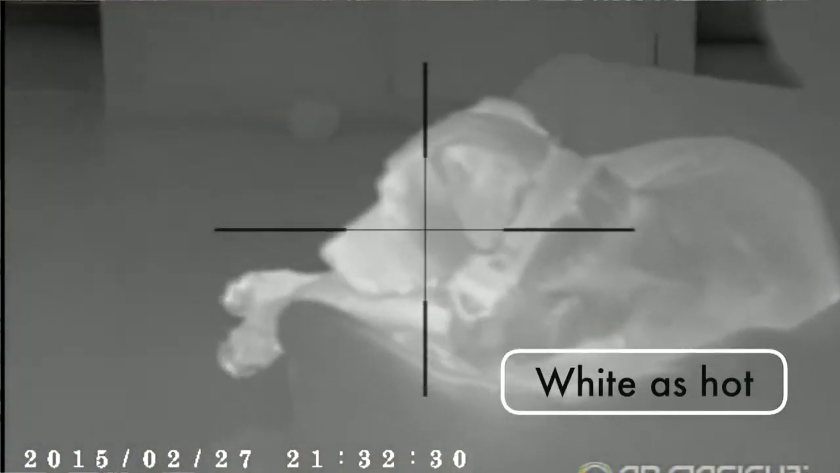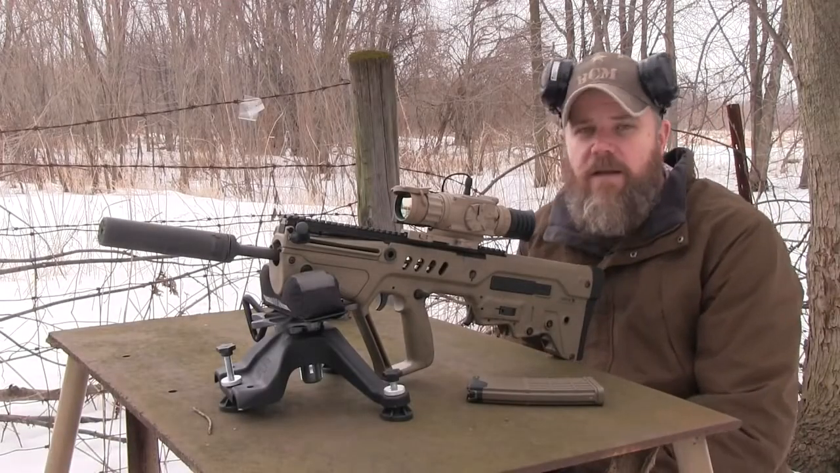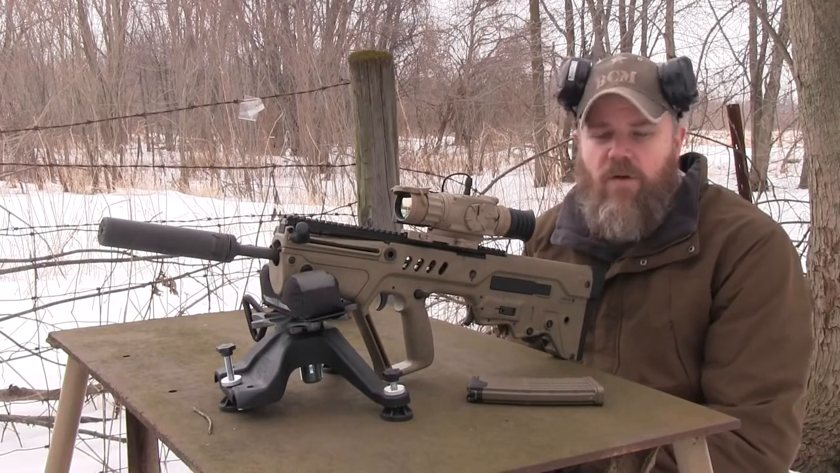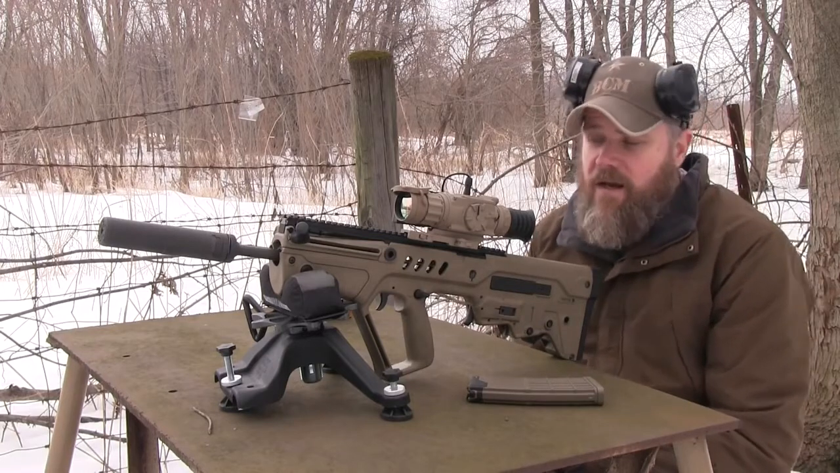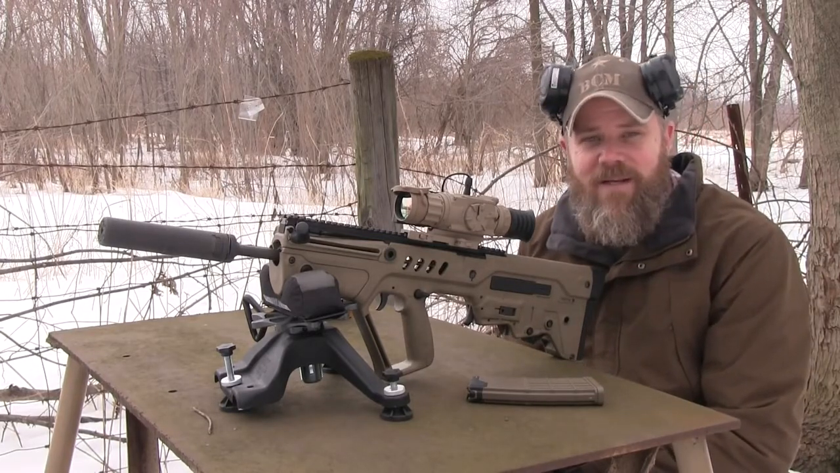I've brought the sight out to put it on my Tavor with a Saker, Silencer Co. Saker suppressor on here. I'm going to take this thing out tonight to a buddy's house, and we're going to sit out and look for some coyotes. But I need to get it sighted in. I just received it, and so I haven't sighted it in, and I honestly don't know what the process is yet, and I'm going to bring you guys along for that.